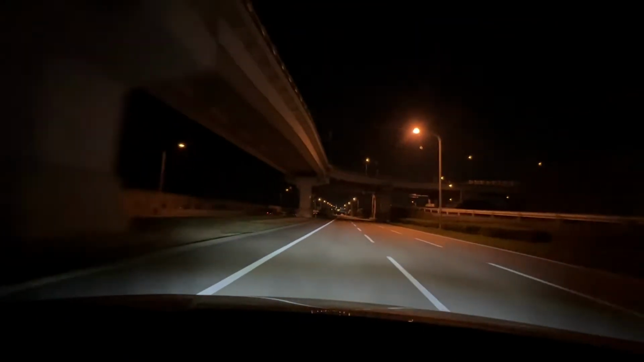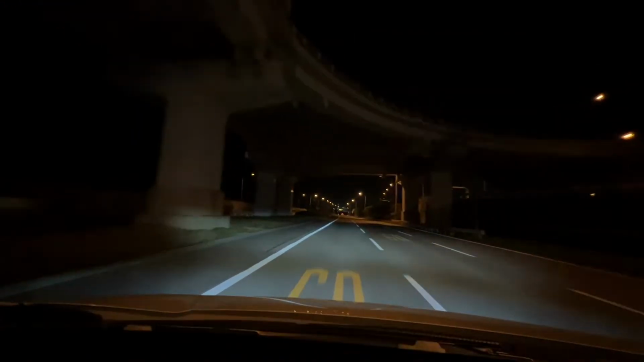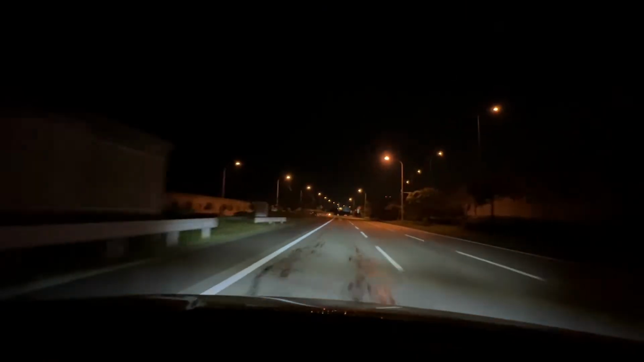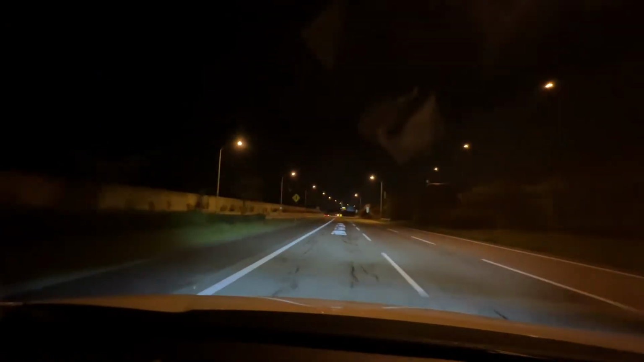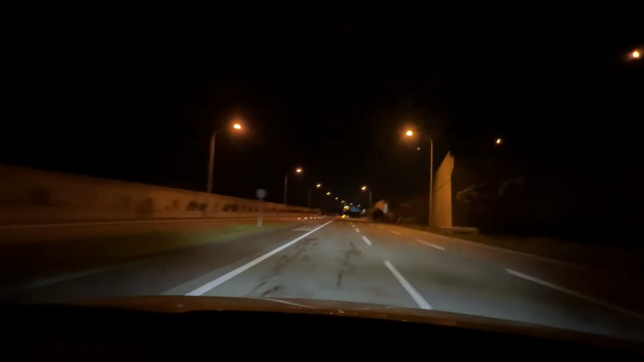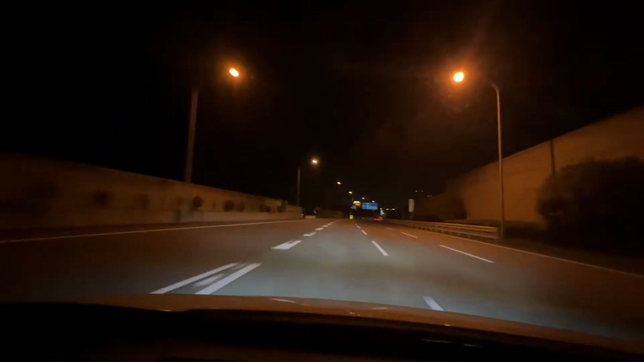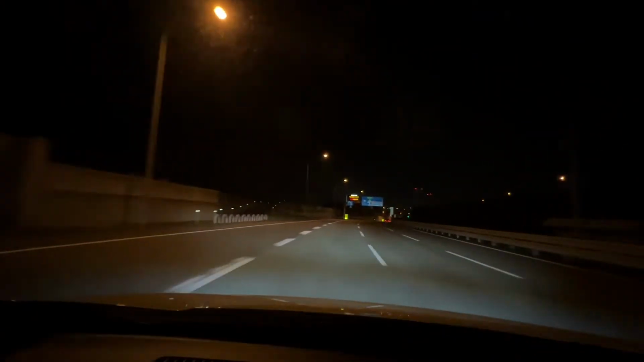The reason why I'm actually here right now is an acquaintance of ours recently decided to leave, and she needed help getting to the airport. So I offered to drive her here so that she wouldn't have to take an airport limousine or anything like that.